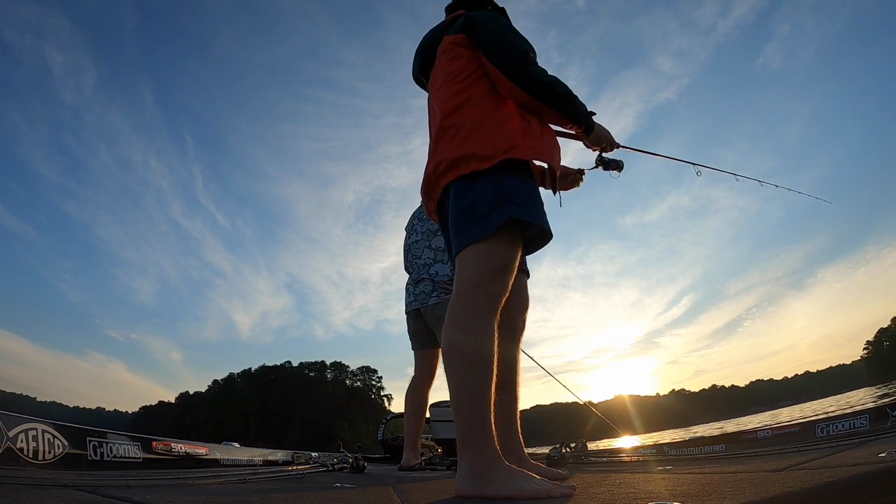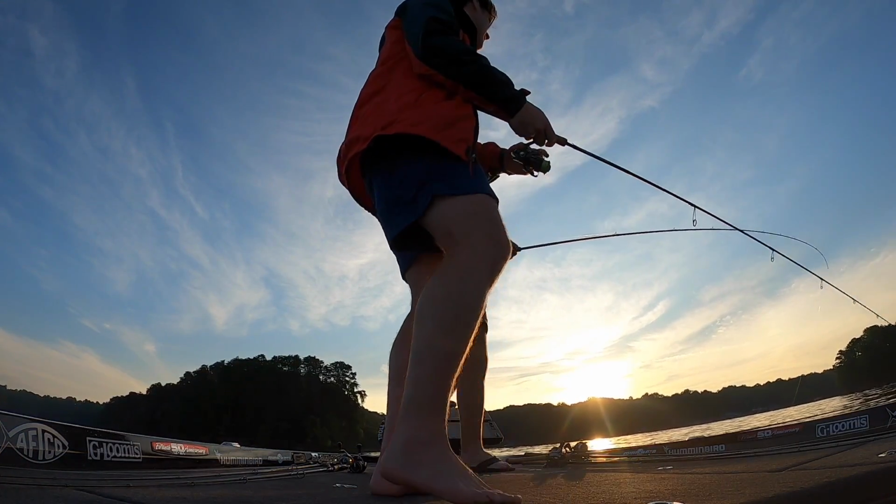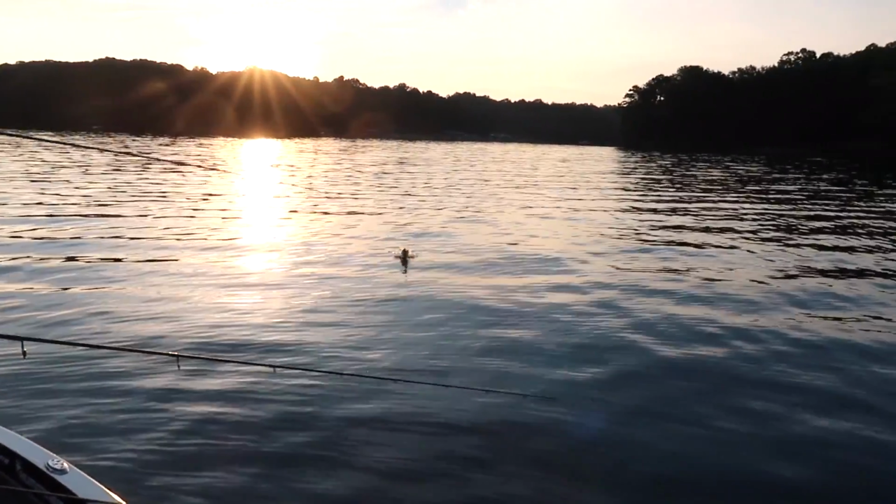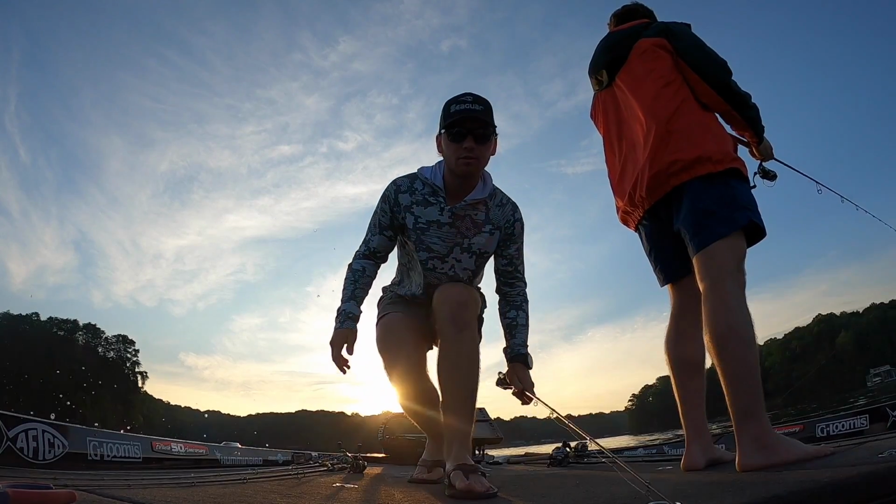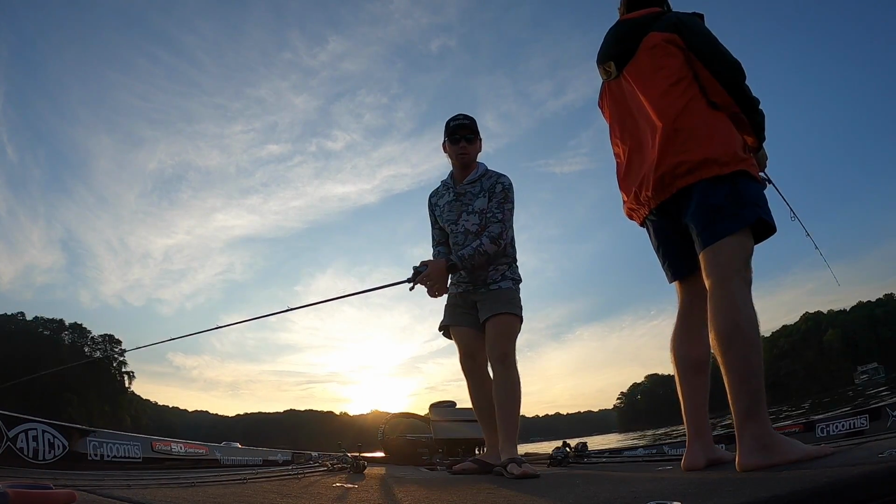Oh, here they come. Oh, got him. Oh yeah. Dude, that's a big one, I think. I'm gonna flip him in here. Still a good one though. Good fish, not all the size we're looking for, but a good start. First fish on the swim bait, and they absolutely crush it.